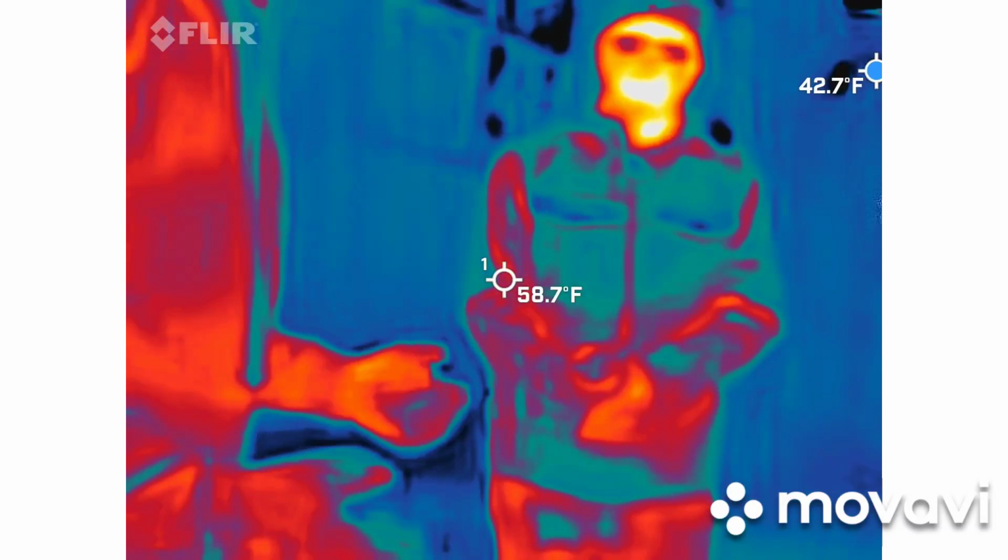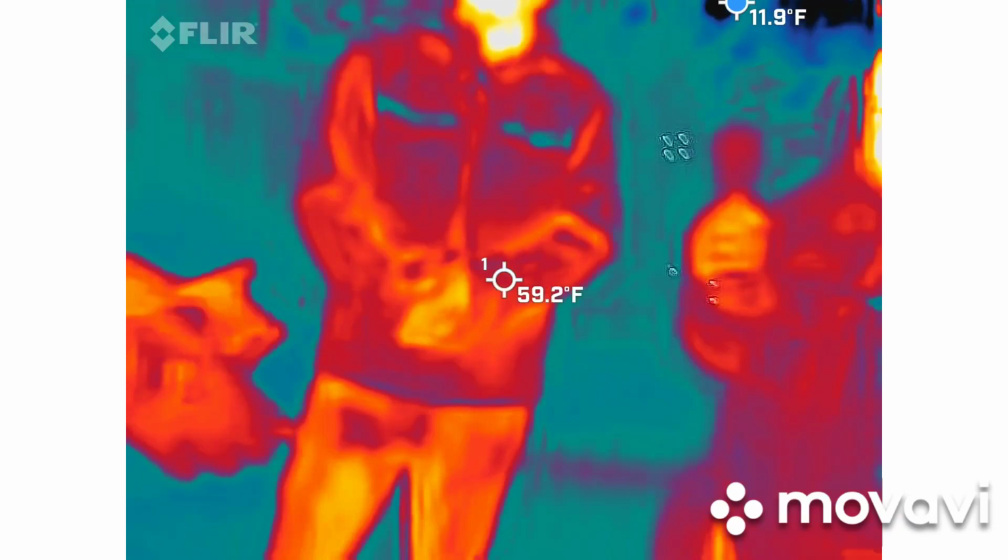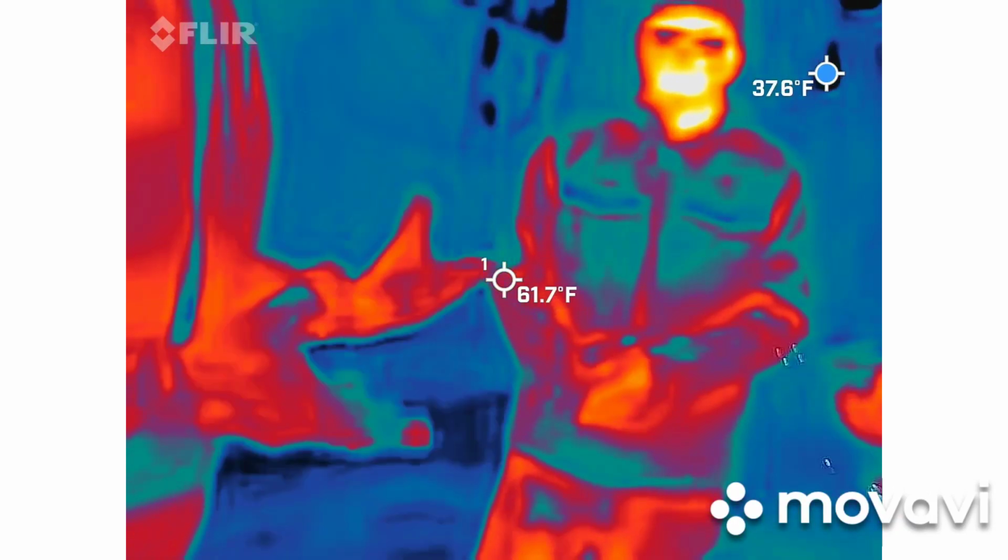So because this camera can see the lasers really, really well, if something passes through the lasers, it's an awesome sight to see. Yeah. So again, this camera is multifunctional, but it does like to freeze.